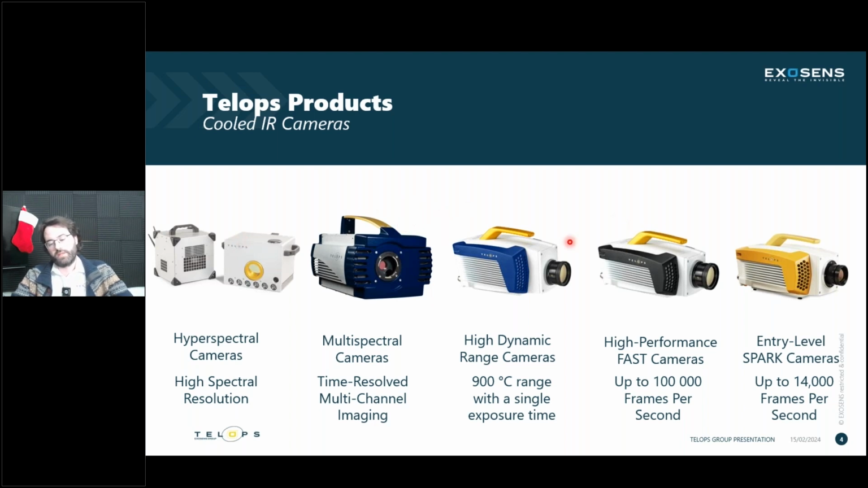Otherwise, we land in the broadband camera range. We have our new high dynamic range camera, which I'll show some data from. It is an incredible leap in technology for infrared imaging, with an extremely wide range of temperature within a single frame. We have our fast cameras. Telops offers the fastest cameras in the world for high-speed imaging, really great high-end cameras. We also have the entry-level Spark cameras transitioning towards Radia cameras, which I'll be showcasing at the end of the webinar as well.